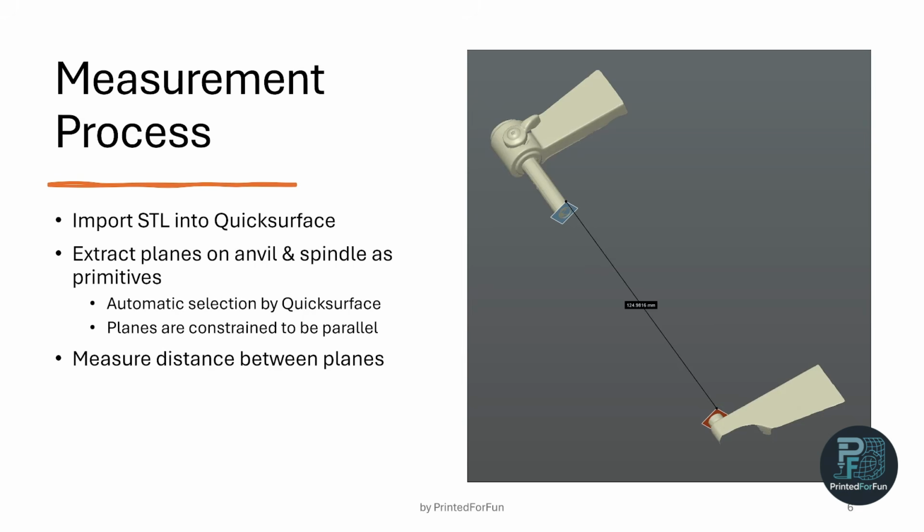For measurement of the distance, I imported the STLs, so all 6 repetitions per scan, into Quick Surface. Then I extracted a plane on the anvil and on the spindle of the micrometer, and created a second plane parallel to the first plane, so you can constrain planes to each other.